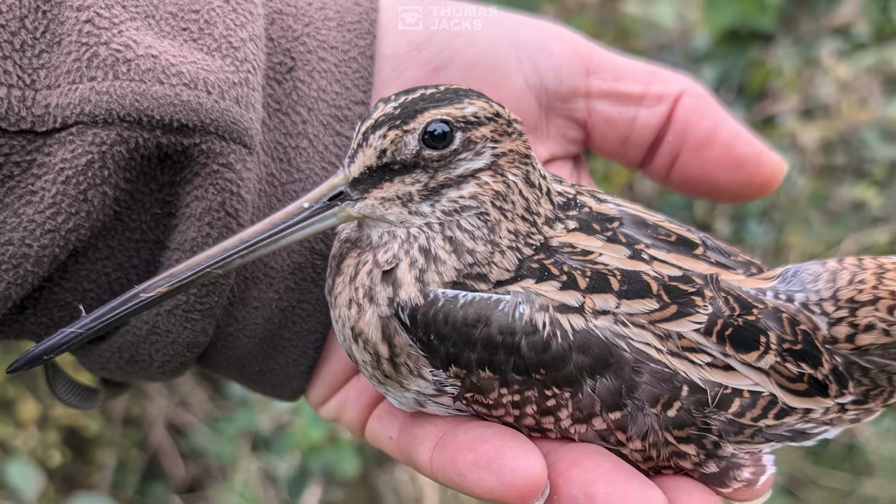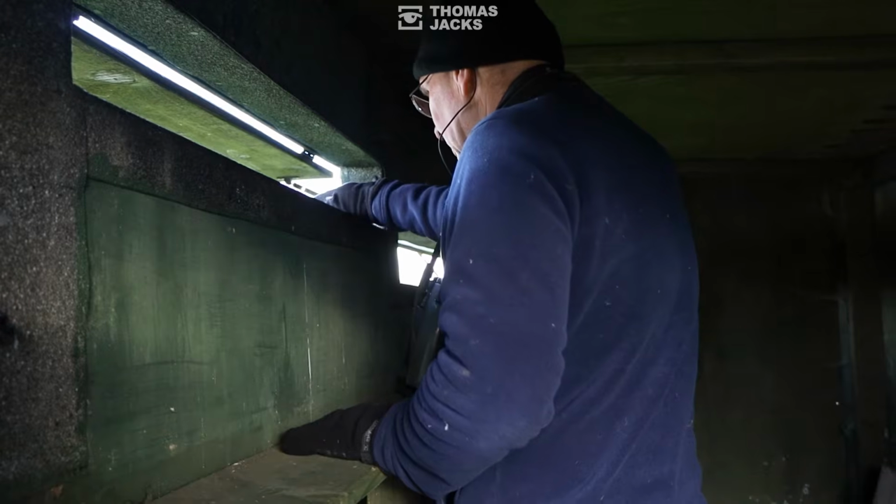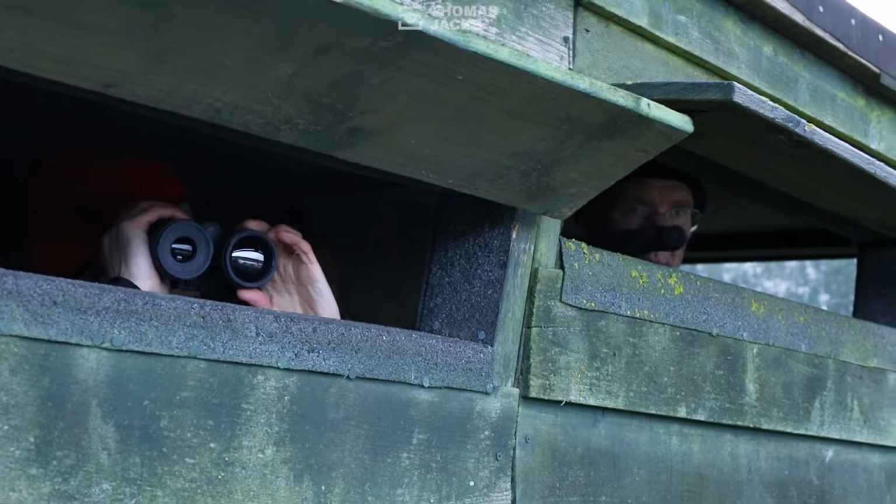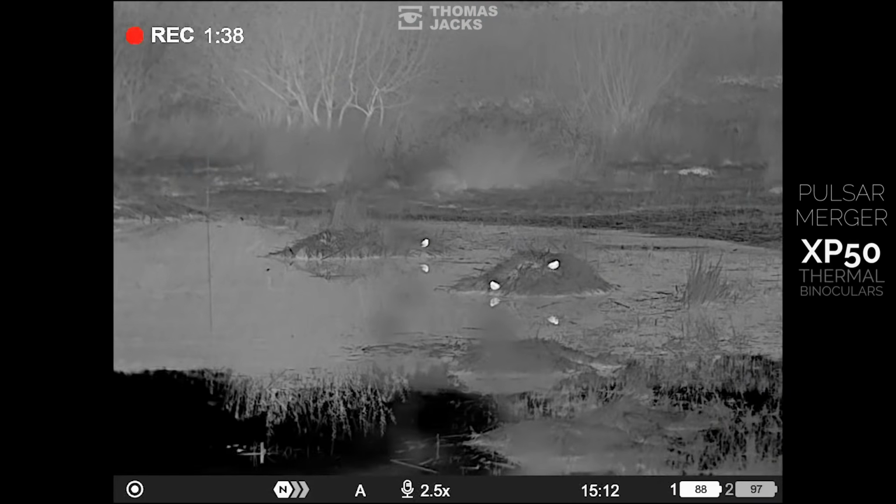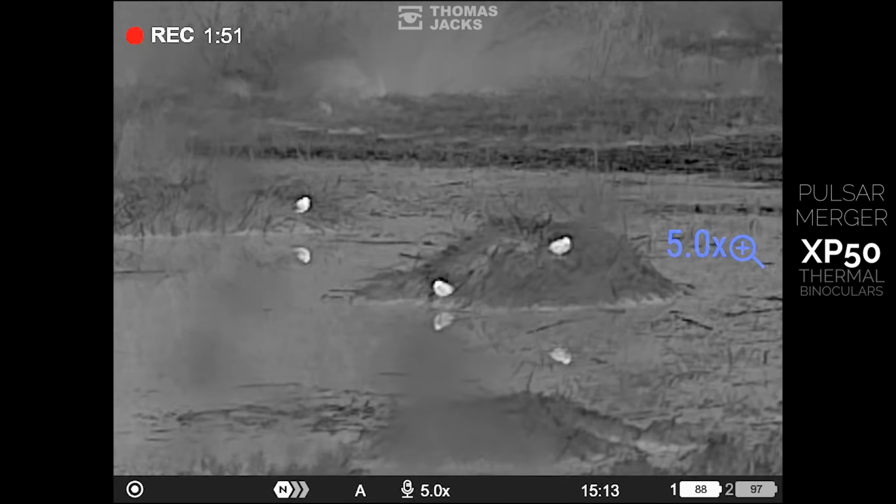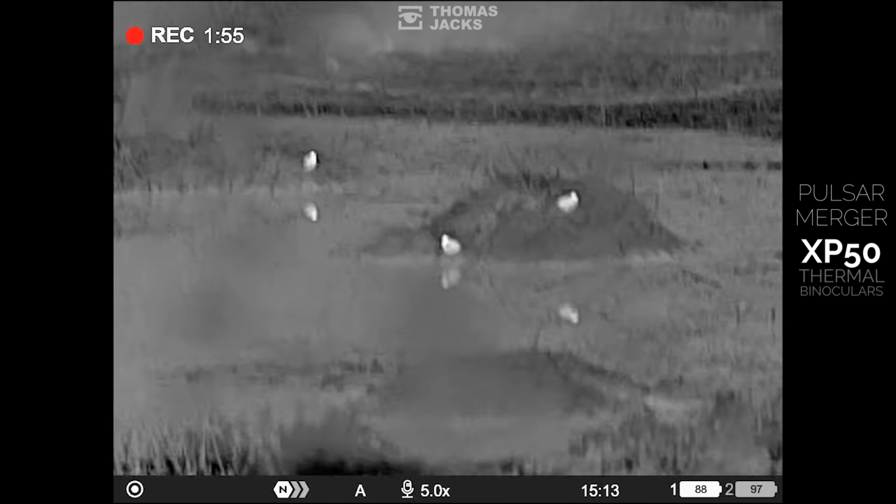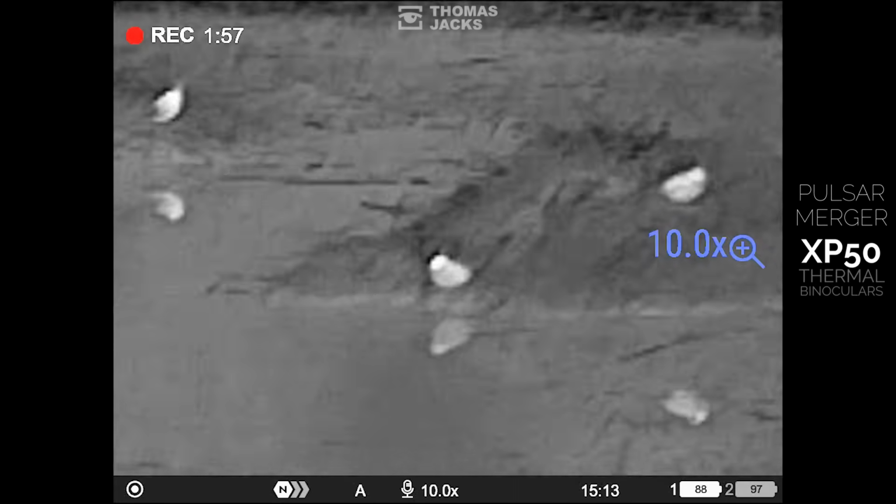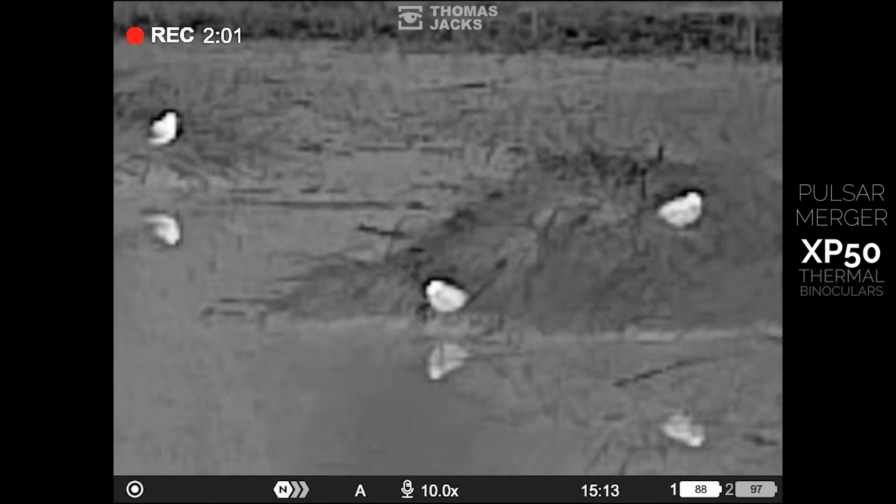That's why the patterns on their wings look like they do. Then every now and again they'll walk out into the stubble and have a little feed, and then they'll come back and hide. So with all of the rain in the last week, they've been flooded out from the bits where they do their daytime occasional feeding.